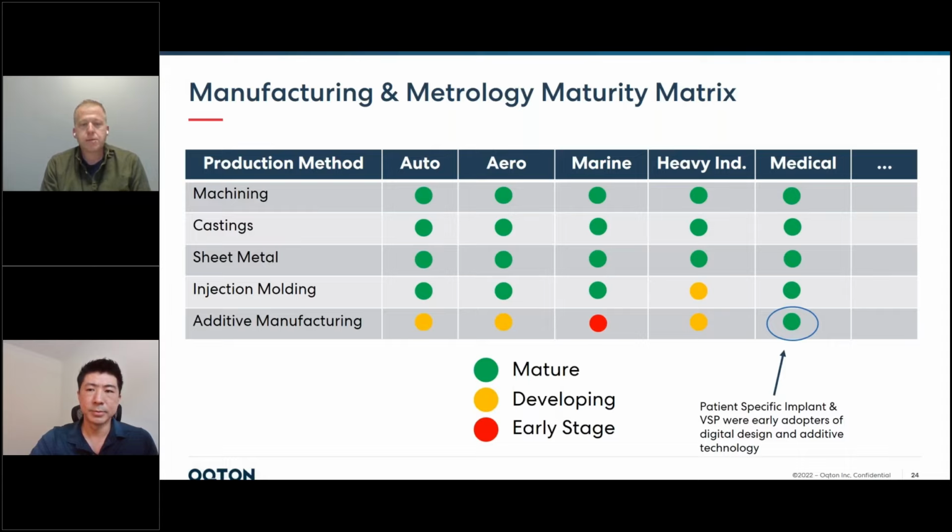The cranial patch is one of the first virtual surgical planning processes used for patient-specific implants. That involves CT scanning, a single part for a single person, and inspection on that one part to make sure it fits correctly. So inspection is quite mature when it comes to additive manufacturing for healthcare.